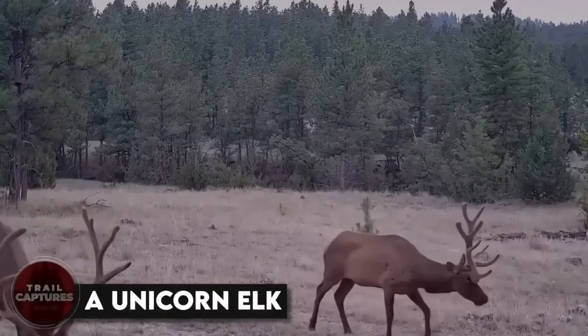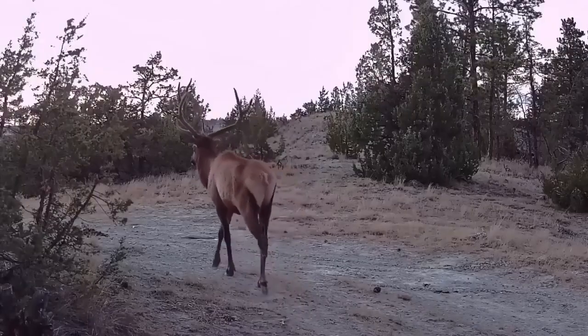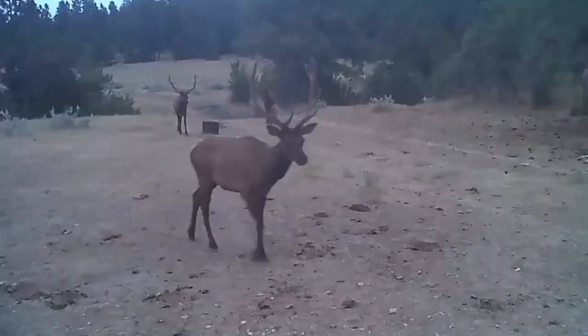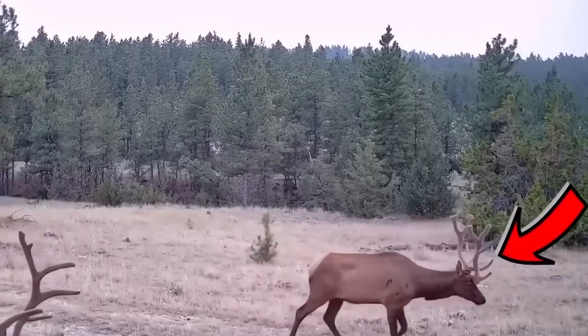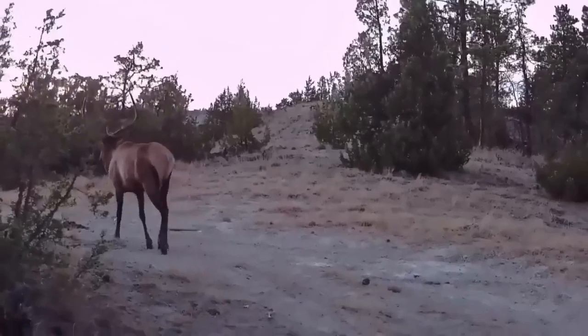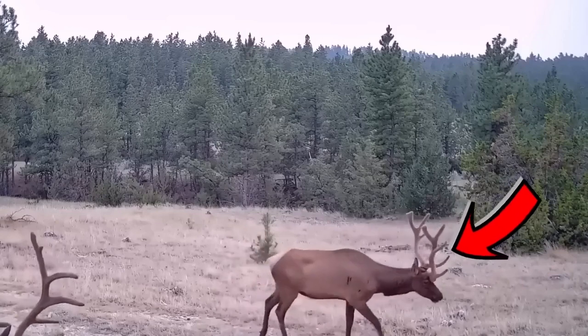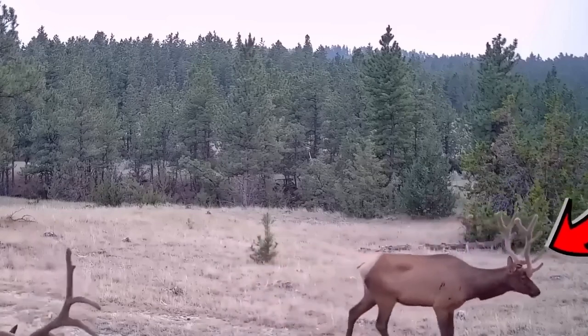A unicorn elk. An unusual elk with an antler protruding from its forehead was spotted on a trail cam in Tampico. Yes, just like the unicorns do. According to the owner of the camera, the antler did not appear to be causing harm, but it may hinder the elk's ability to feed. However, the elk does appear to be in good shape.